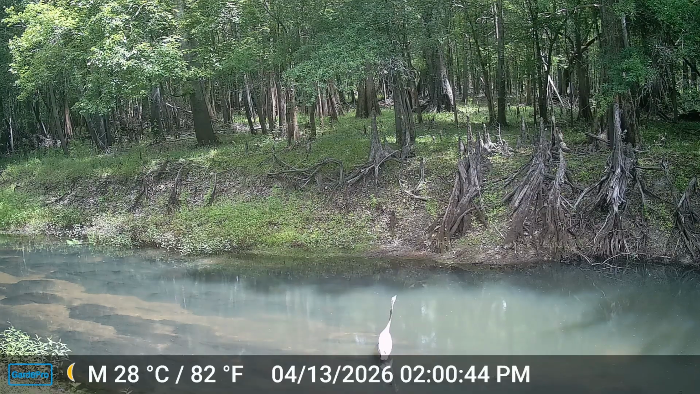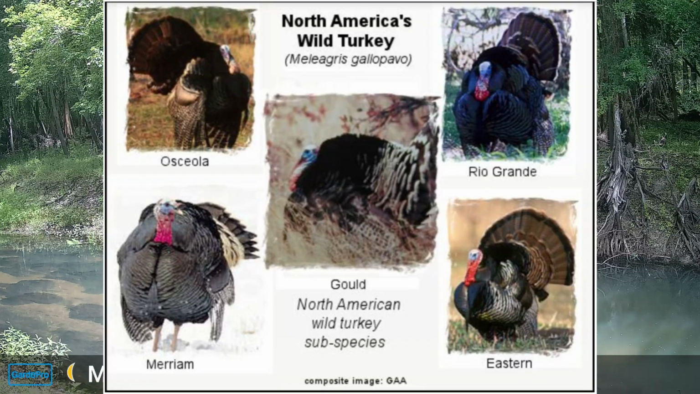Alright, so I'm going to start right here. This is one of the main reasons that I say you should be using a game camera in your research. So I'm going to start here by showing you this. This is the Florida wild turkeys. So the Florida turkey.